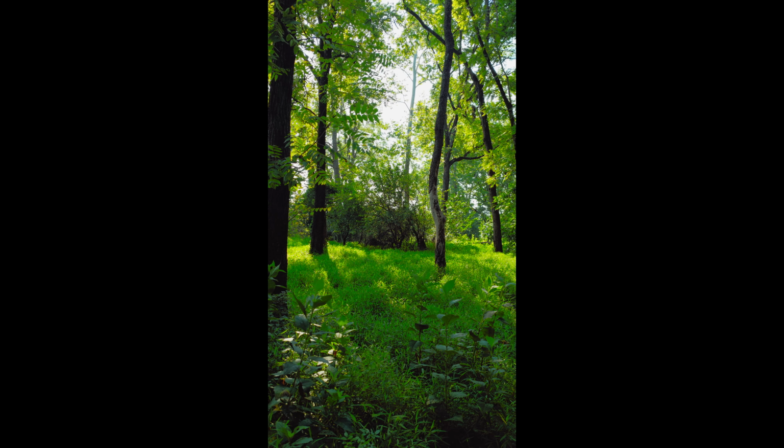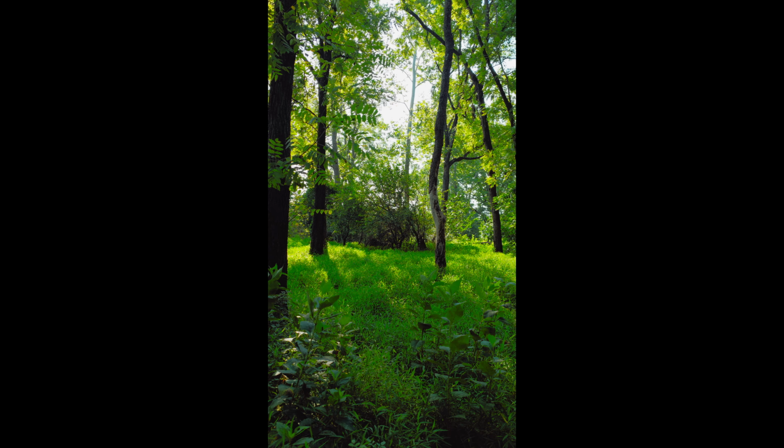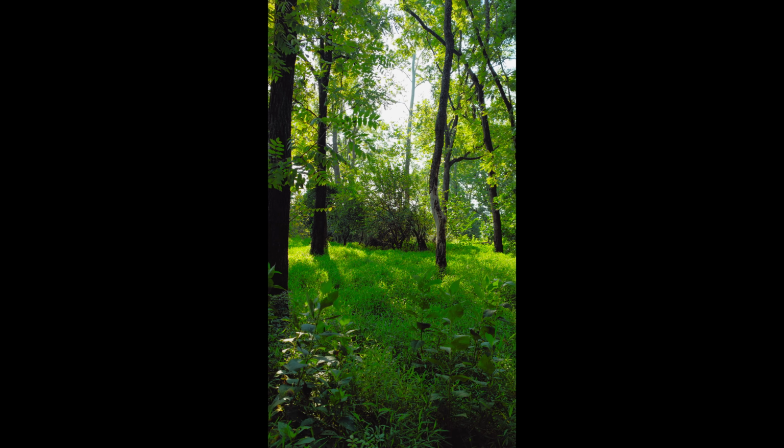I'm also finding that dynamic range in O-Log 2 isn't great in the highlights, as I had to crank my ND filter all the way up just to preserve the sky, even shooting at the base ISO of 400.